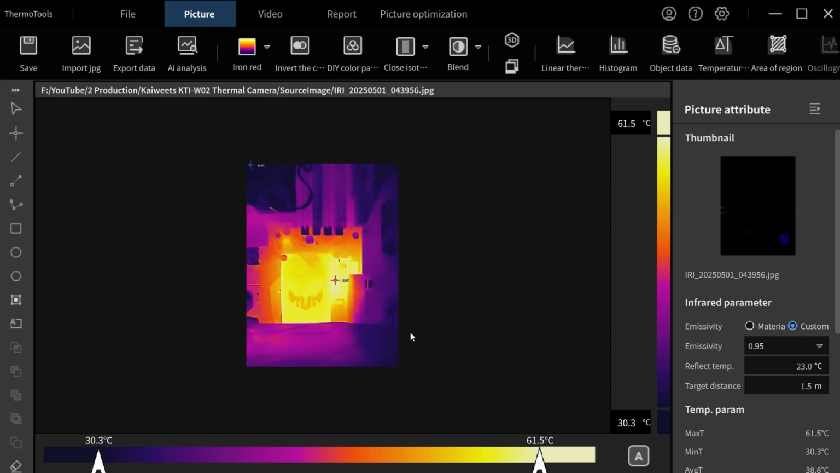There you go. It's just a quick shot taken inside my PC. So you can see the Tough Gaming logo on there. And you can see where the heat areas are. So yeah, that's the Thermo tools. So that's literally just a quick glimpse at the software. There's more it can do. I haven't even really scratched the surface.